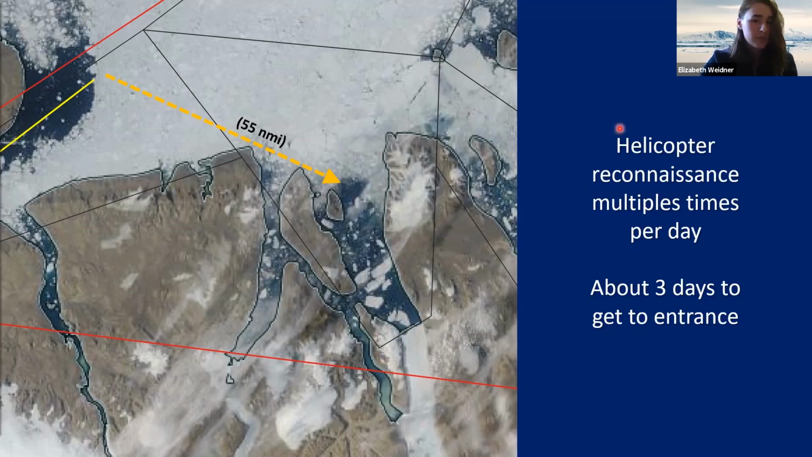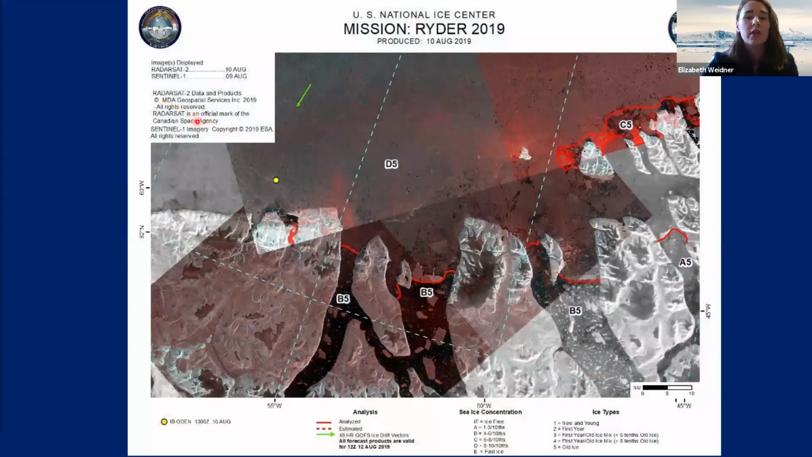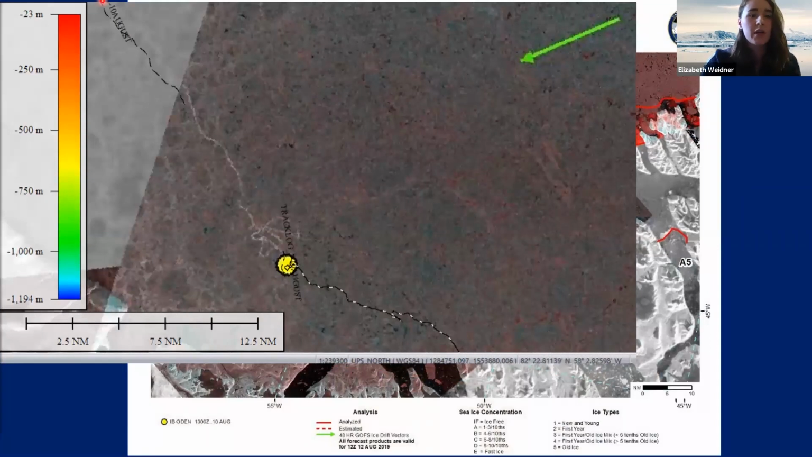We used helicopters multiple times a day to map out our path through the ice. And we also used data from the US National Ice Center. They provided us at least daily satellite images. So this is the entrance to Sherard Osborn Fjord. This is our current position on the 10th of August. And if we zoom in to this imagery, we see our track plotted in Larry's GIS software. This is the track, I think, of the helicopter, and this is Oden's current position. And you can see in the satellite data, Oden's track. So this white line is our track breaking through the ice here.